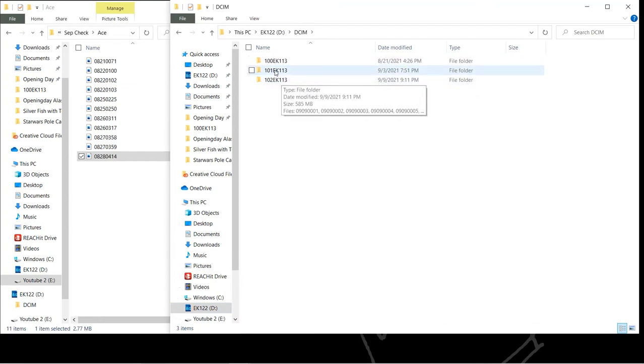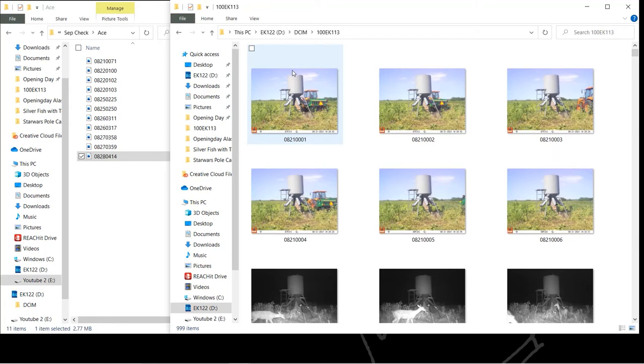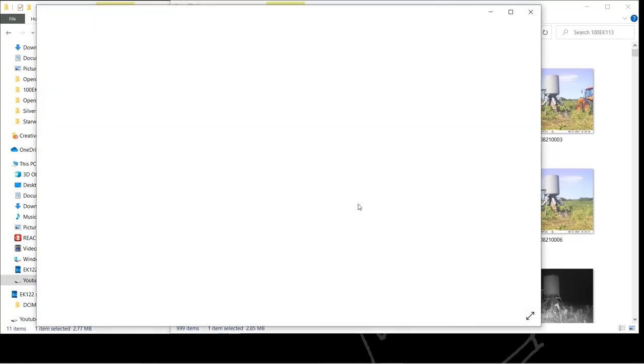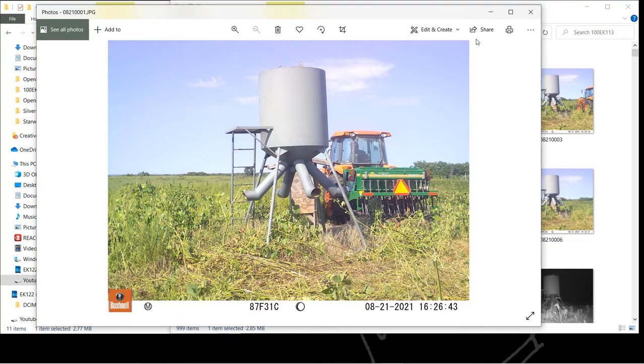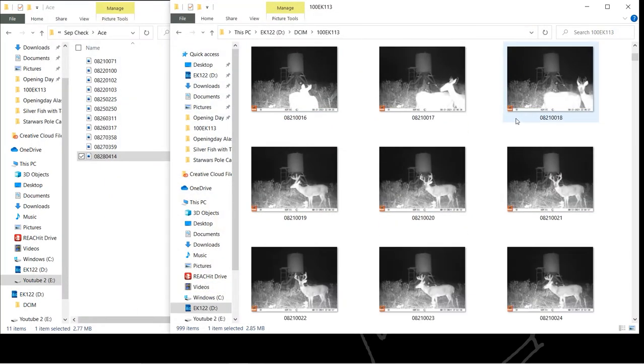Alright, this one has between 2,000 and 3,000 pictures. This is a place we call Observation, which I'm actually glad this worked because this camera didn't work through the middle part of the summer. So I'm kind of excited. We got it here.